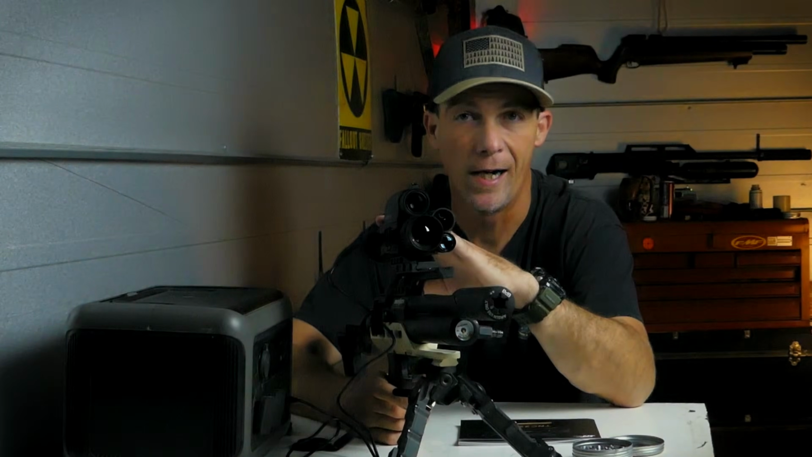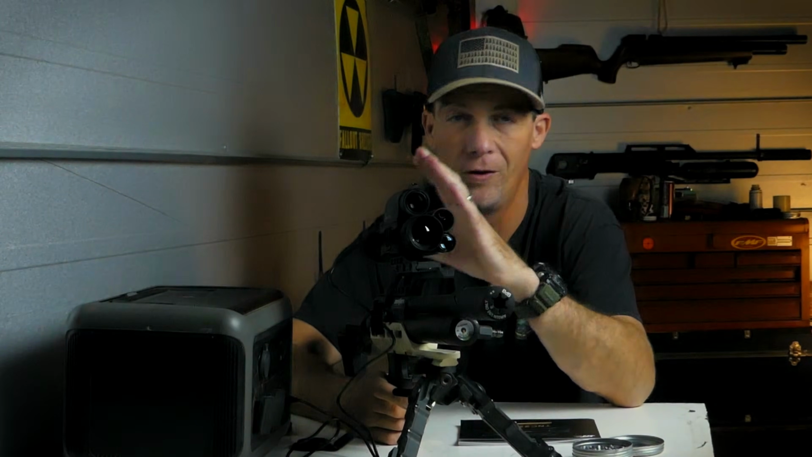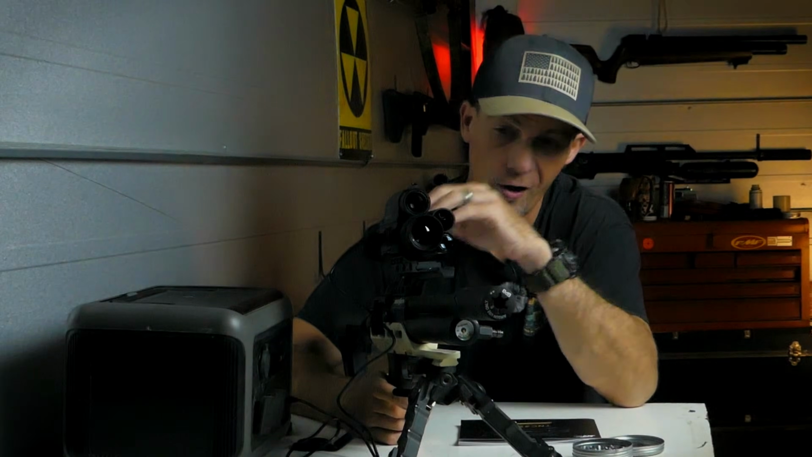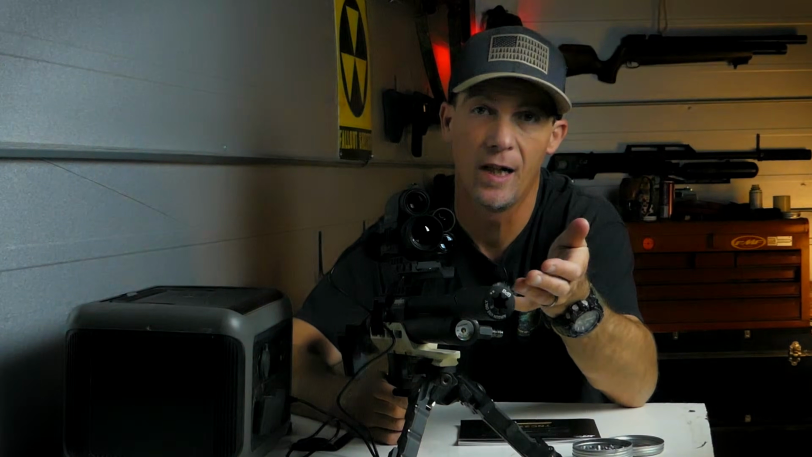I'm excited to try out this scope. We're going to be using it over the next month. Ultimately, you'll see a review of it. Shot it a little bit today just to get it zeroed. We got to get some air in the gun here, and hopefully we can have some luck tonight on the rats.